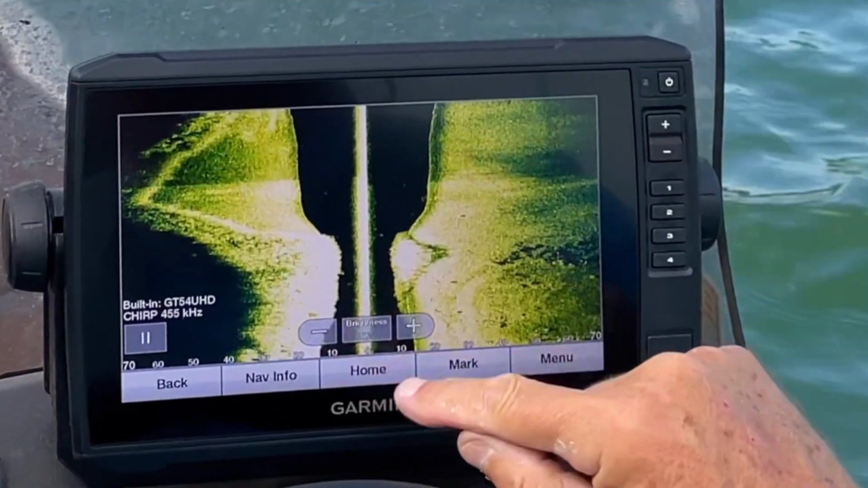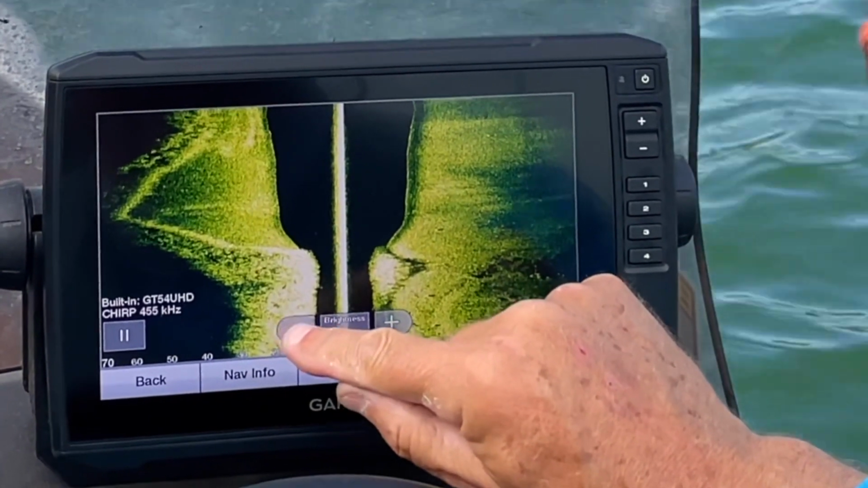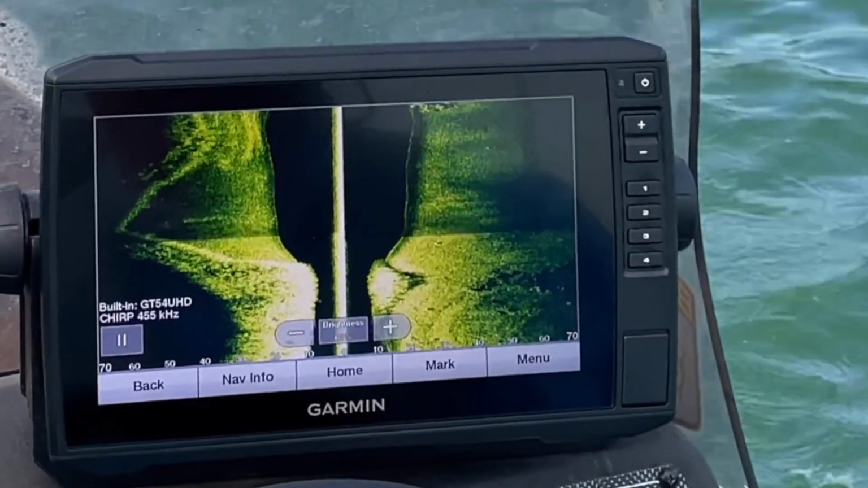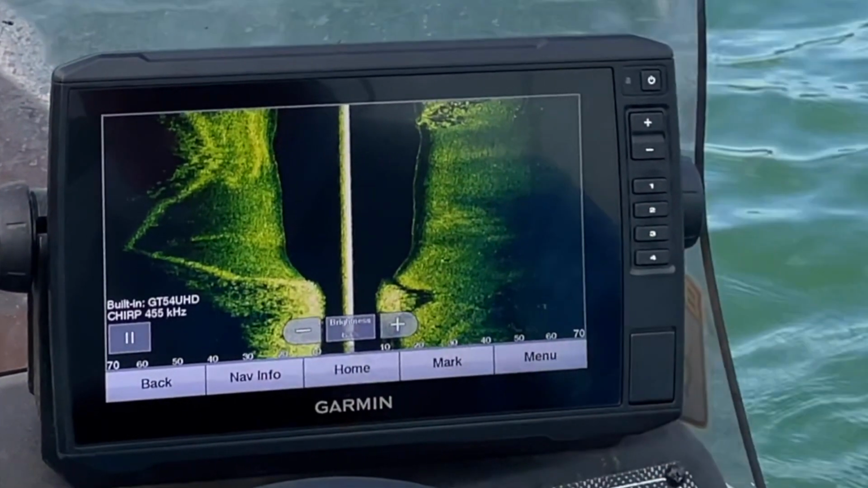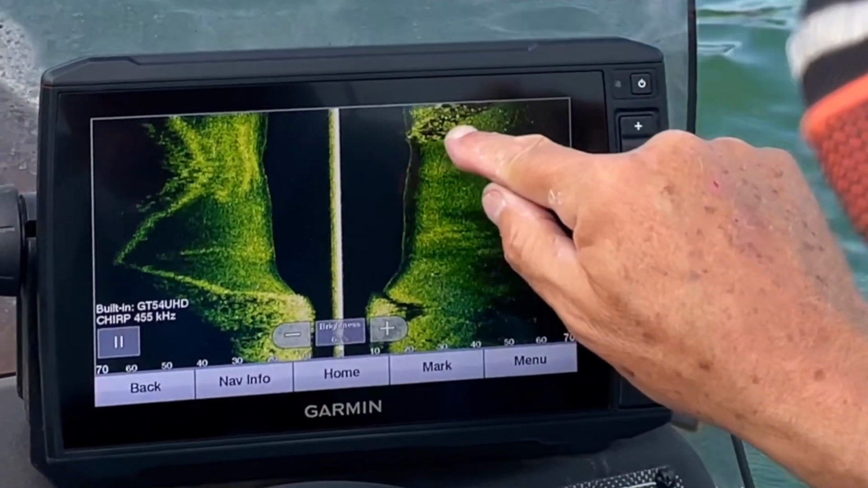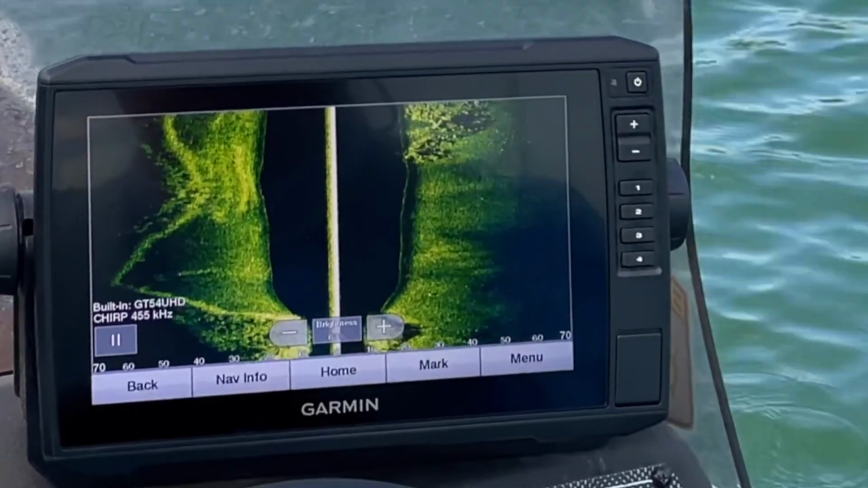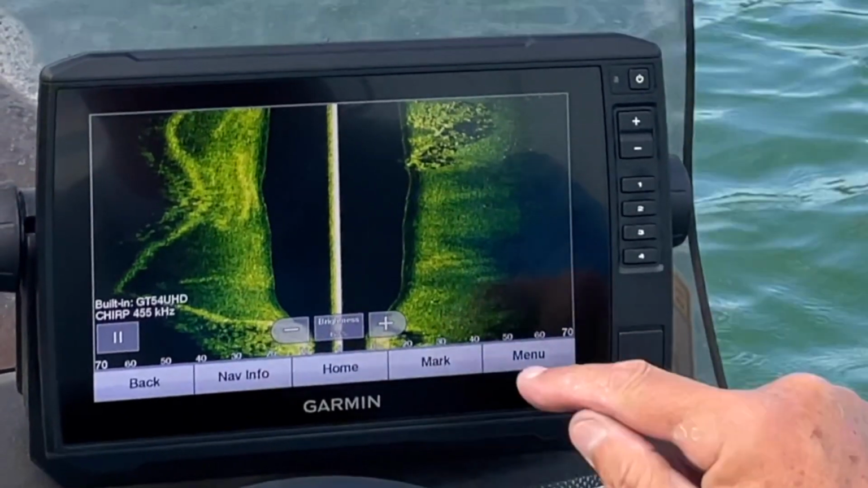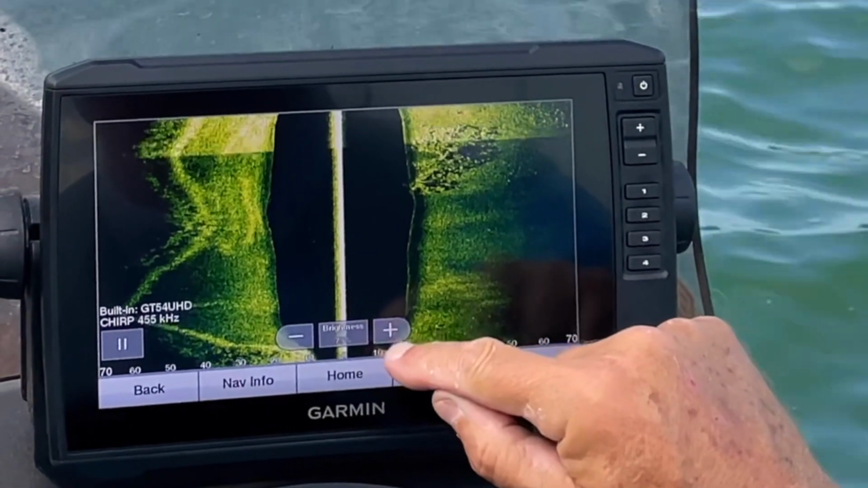So here as I'm playing with the brightness, you can see it's getting quite a bit darker. Now if you get it too dark, you kind of lose your returns, your good returns that you're looking for. So see that rock pile there? Now watch when I turn it back up. You'll be able to see the shadows much better, and you can see the harder return.